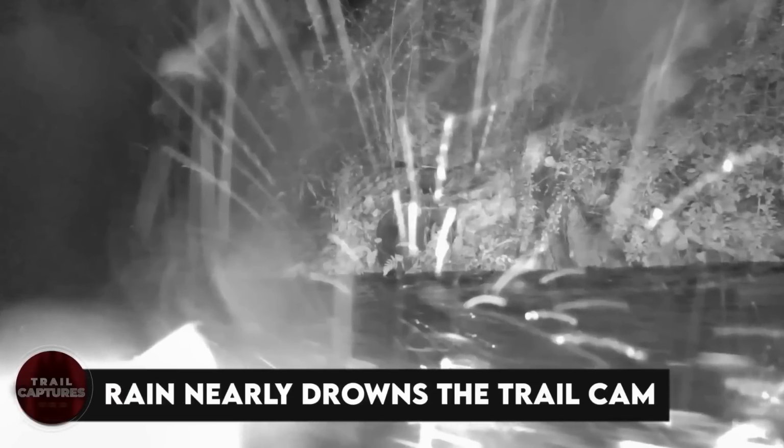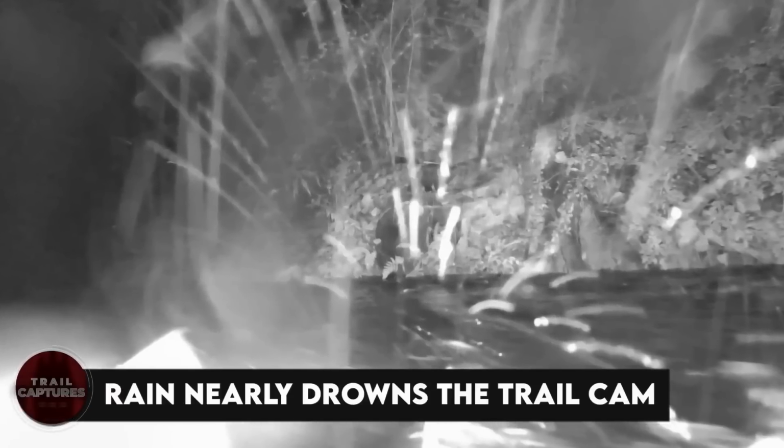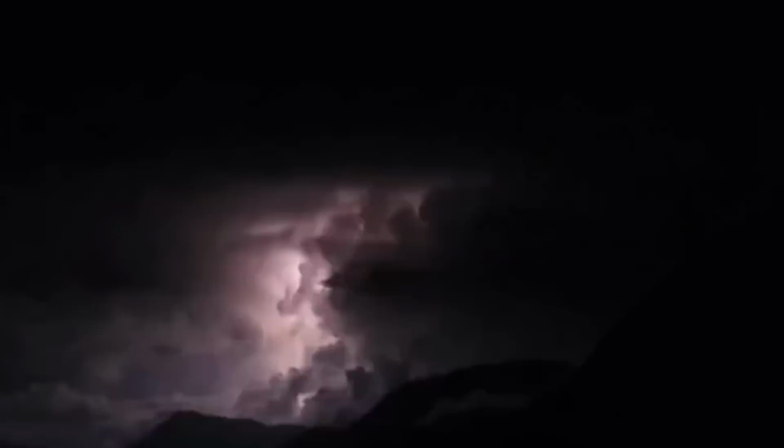Rain nearly drowns the trail cam. It was a stormy night, and the trail camera received a lot of rain. The camera's ability to be submerged in water was tested. The apparatus was almost drowned as water dripped down it. Even though this one clip isn't like the other ones in today's list, still, it's no less disturbing or weird. I mean, what's weirder than a trail cam literally drowning?